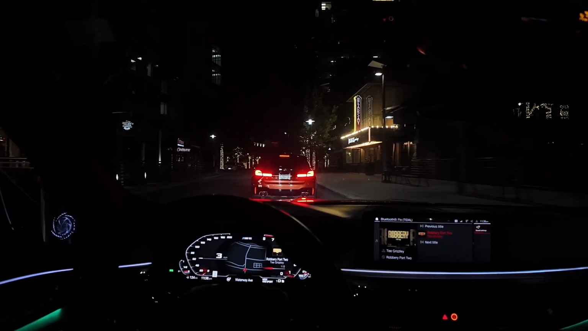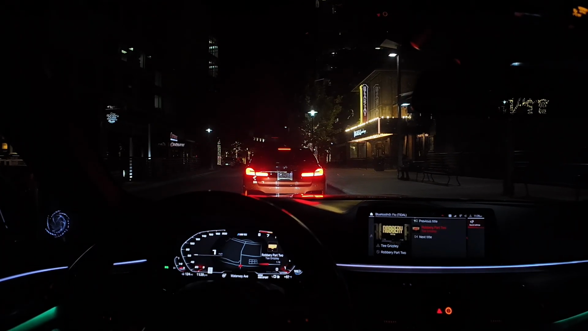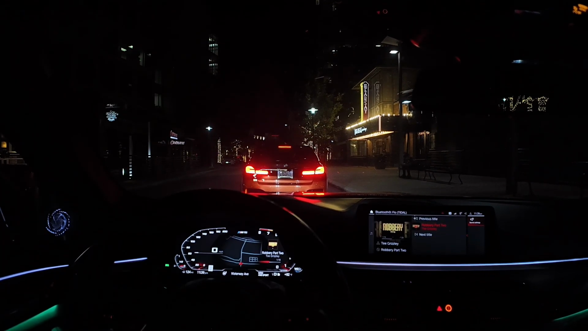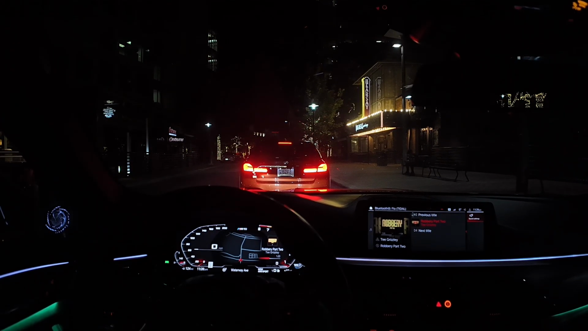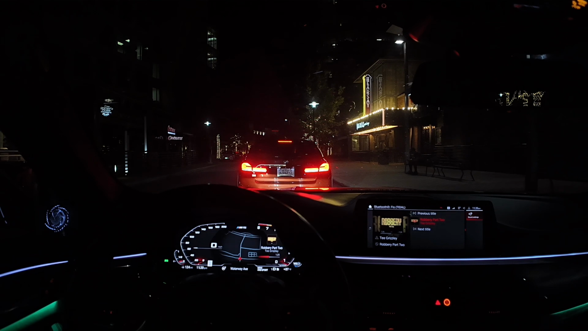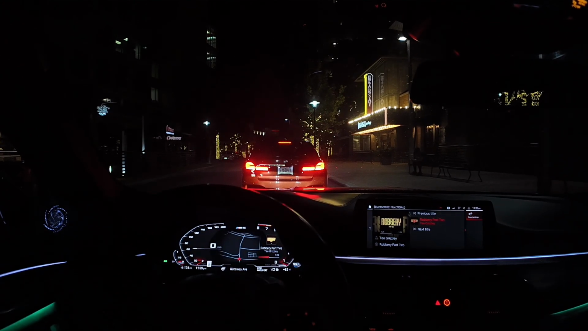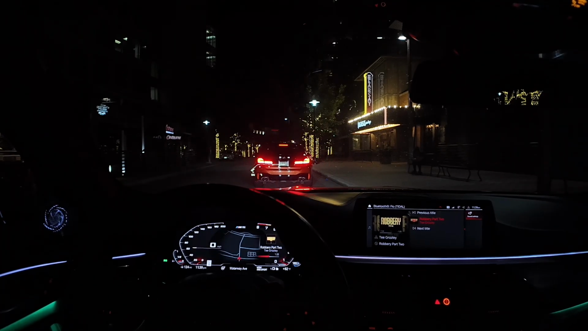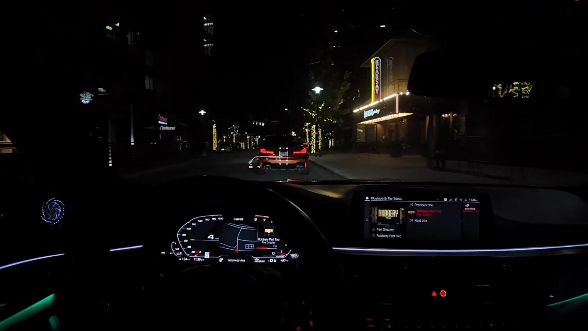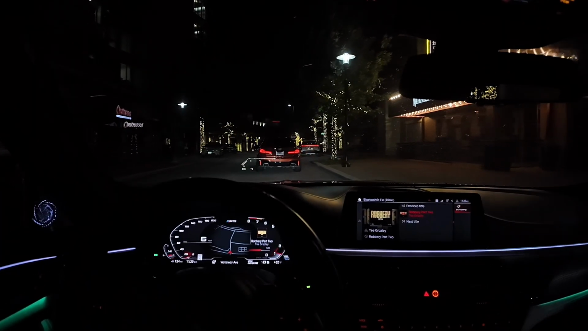That's a nice little spot though. I like this. This is nice. What is that called? The Goose's Acres. That's a nice little area. Might come here for a little date. There's water underneath this bridge that I'm currently on. I wonder if they do a boat ride thing. I have to look this up. It's nice though.